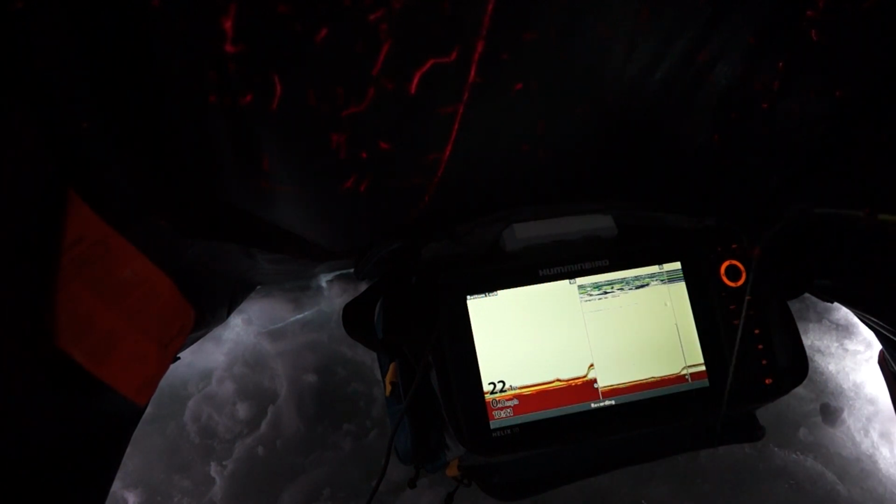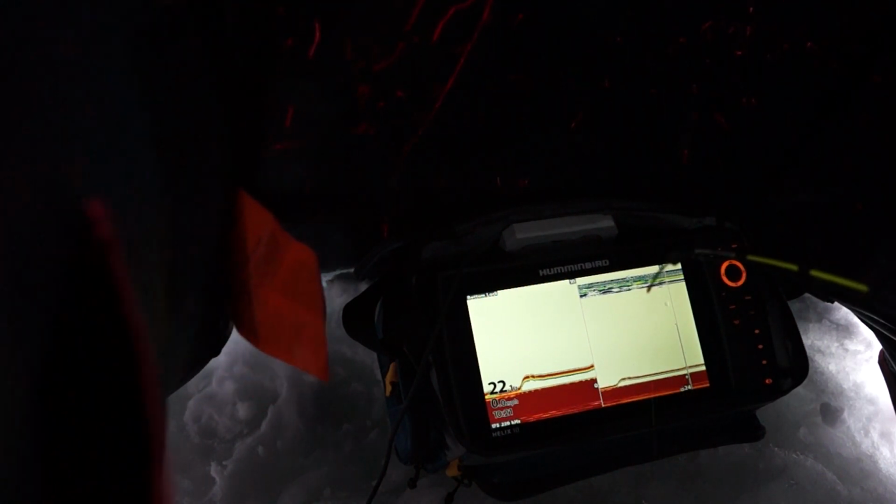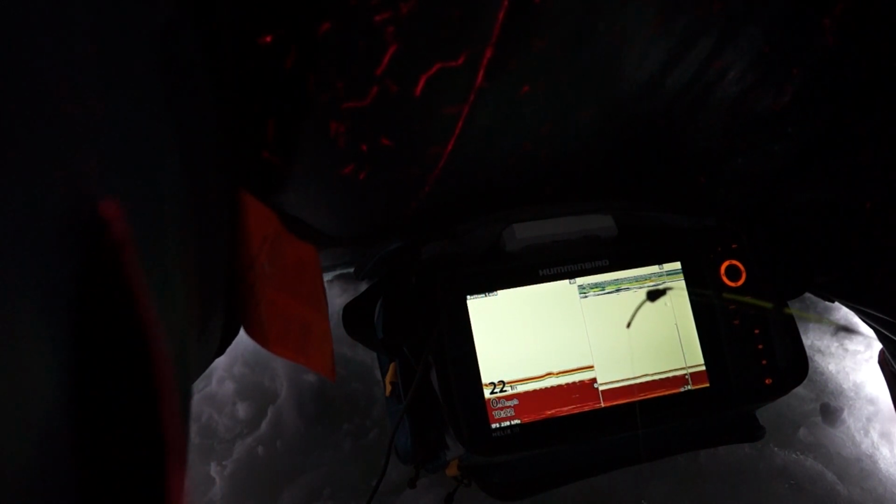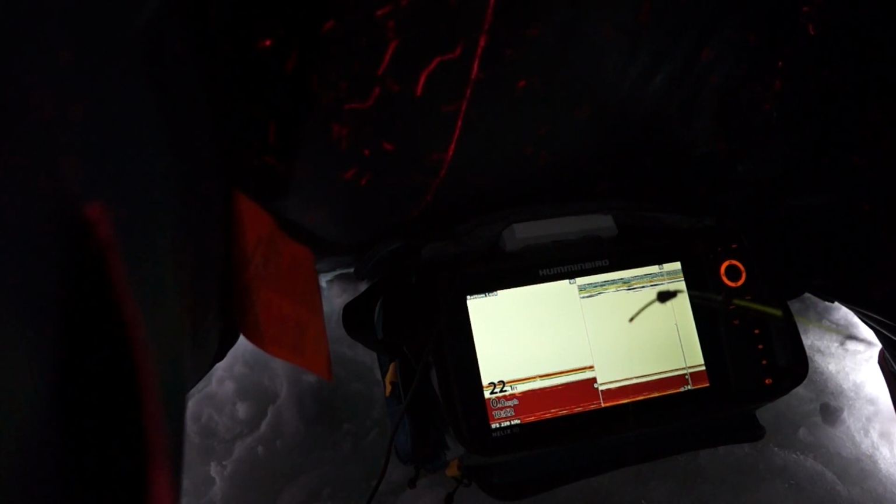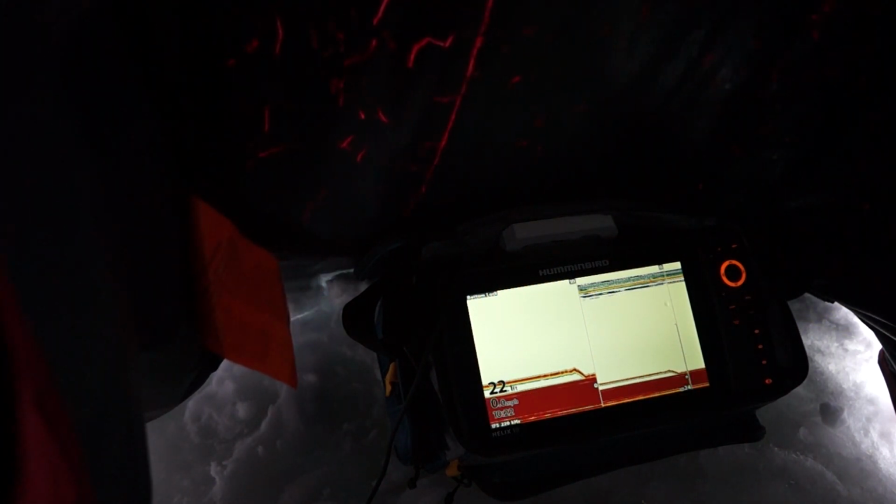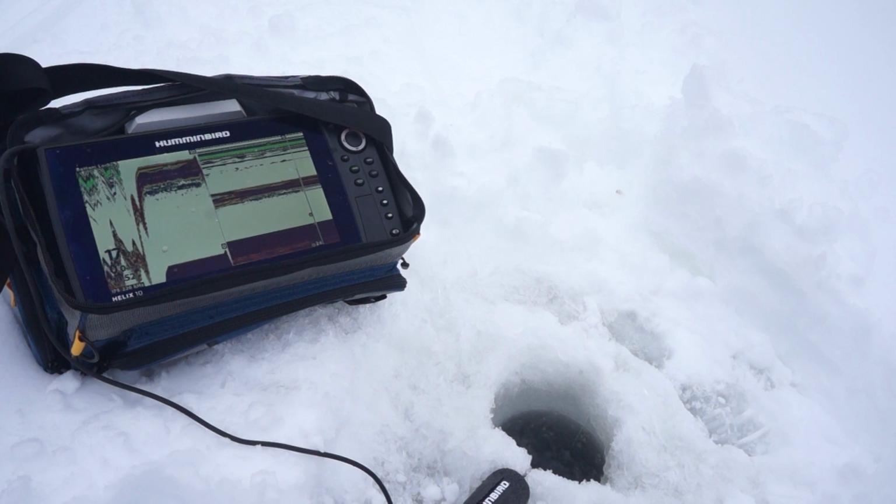So I'm gonna bring it up, hold it dead still. Okay, right in front of the screen. Watch the mark on the bottom part there. See, I'm wiggling that literally a quarter of an inch, and you can see the flutter in that line. That is insane. And that's with sensitivity not turned all the way up. Jiggle it just a little bit.